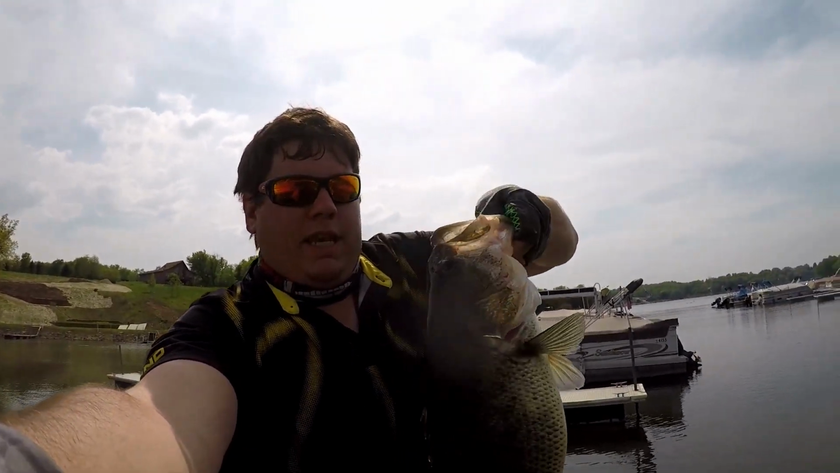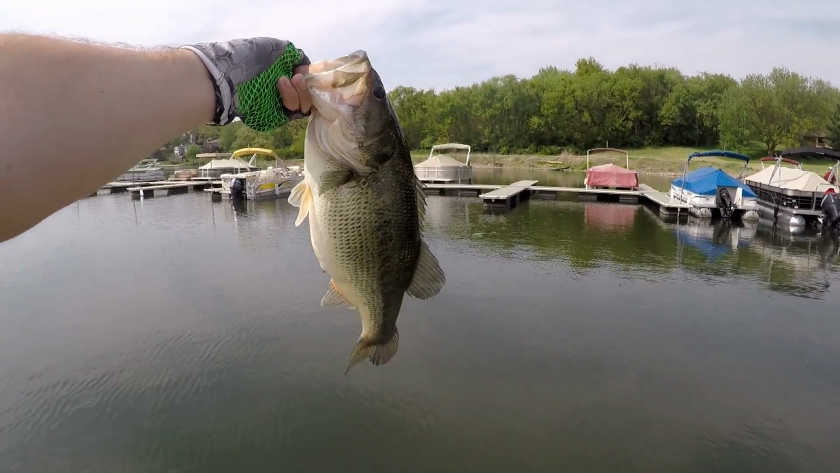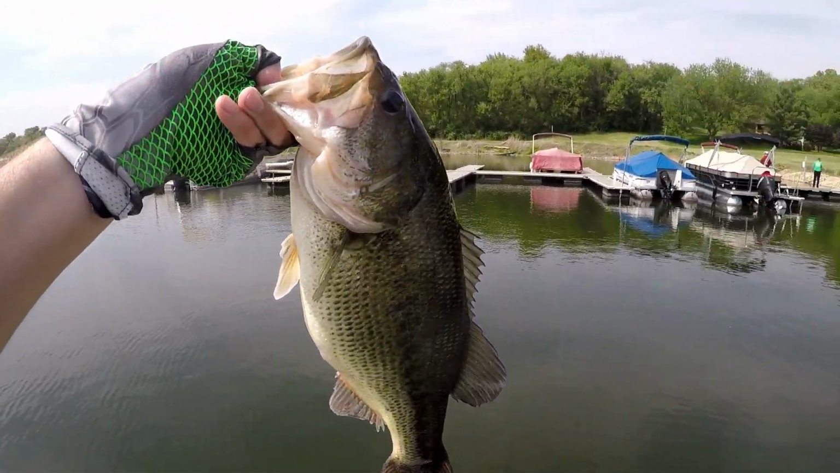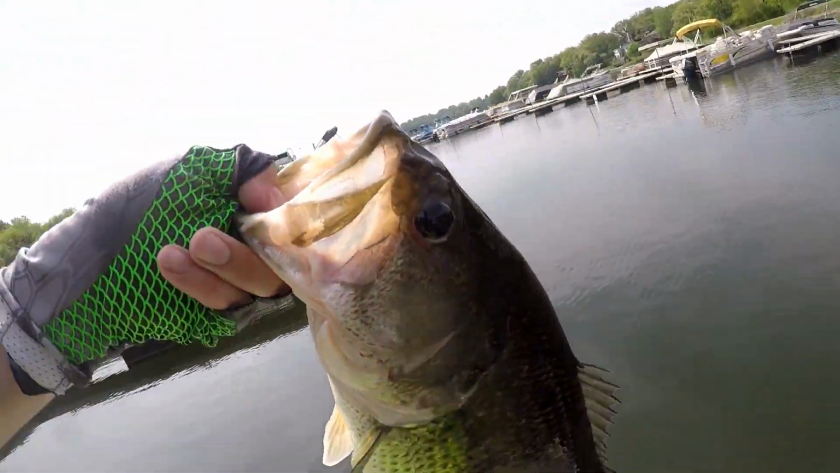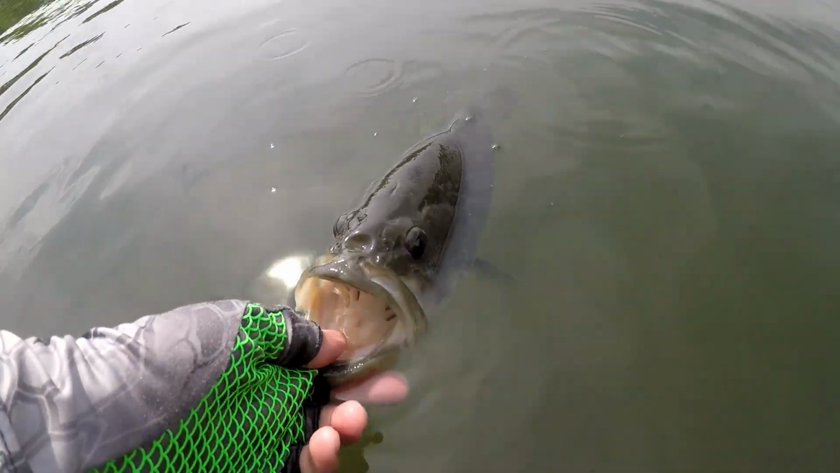I do not have a scale on me right now, but that fish might be a 6-pounder. I don't know. Huge belly. We're gonna go ahead and get her back in the water, but wow. Thank you, big girl. Thank you, thank you.